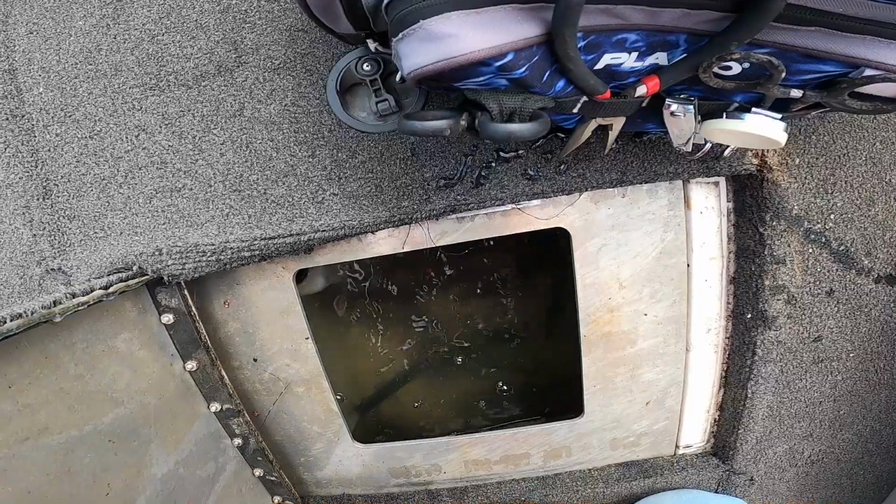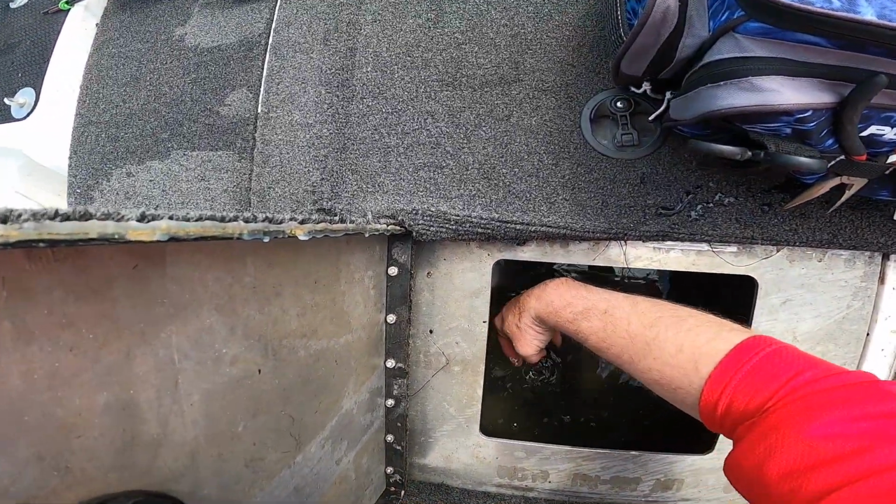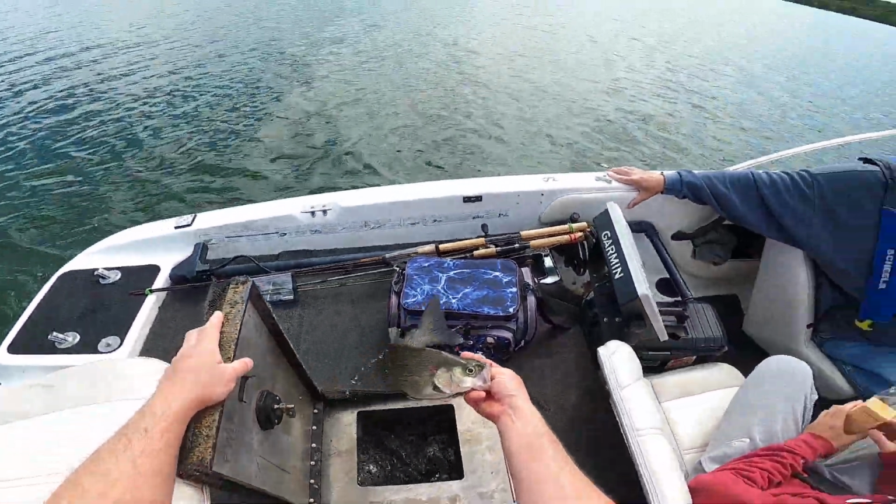Yeah, I think we got, I don't know, 1, 2, 3, 4, I don't know. There's that white bass. Yeah, I got a good white bass over off that bridge.